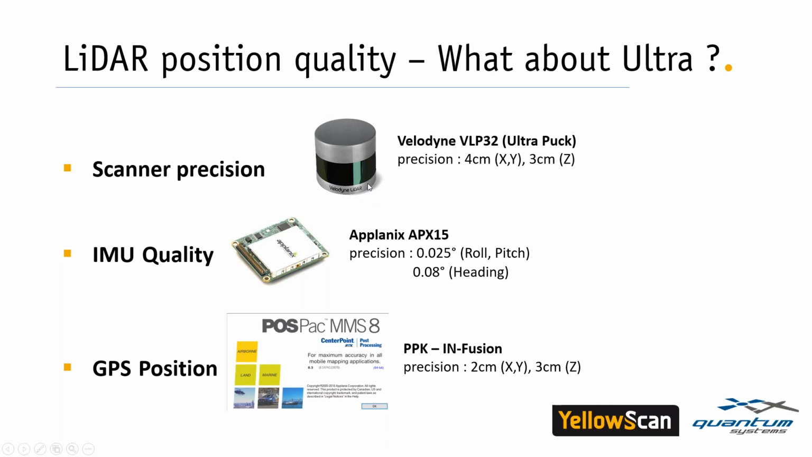So here are the elements that we use in the LiDAR that was used in the use case in South Africa. In the Ultra, we have the VLP32 for the scanner with a precision of 3-4 centimeters. For the IMU, we have the Applanix APX15, which is a good quality IMU. And for the GPS position, we post-process the trajectory with the PPK and fusion, and we can reach the same accuracy as RTK, around 2 to 3 centimeters.